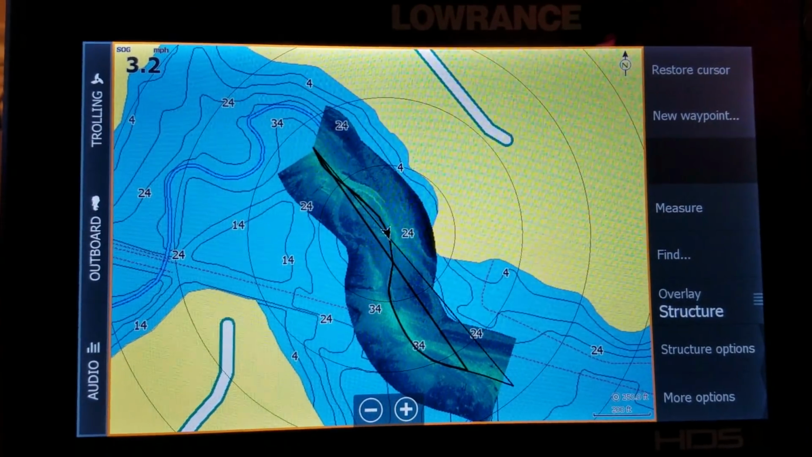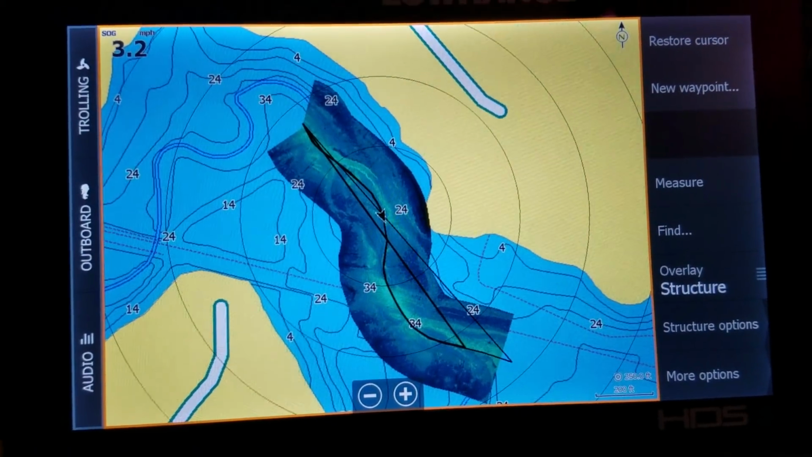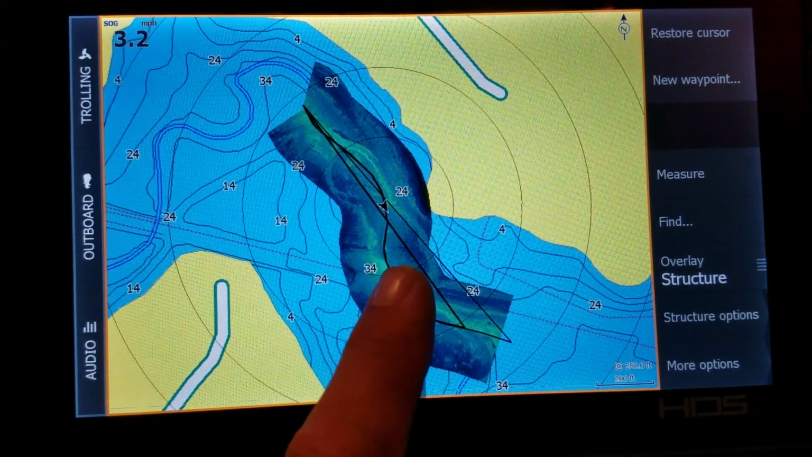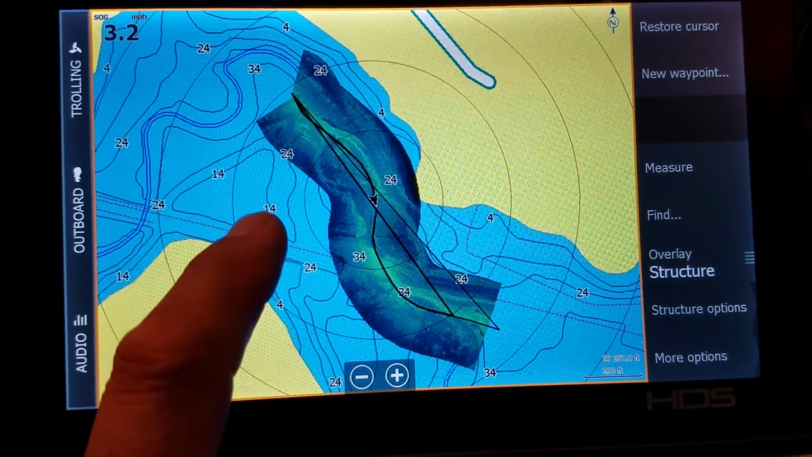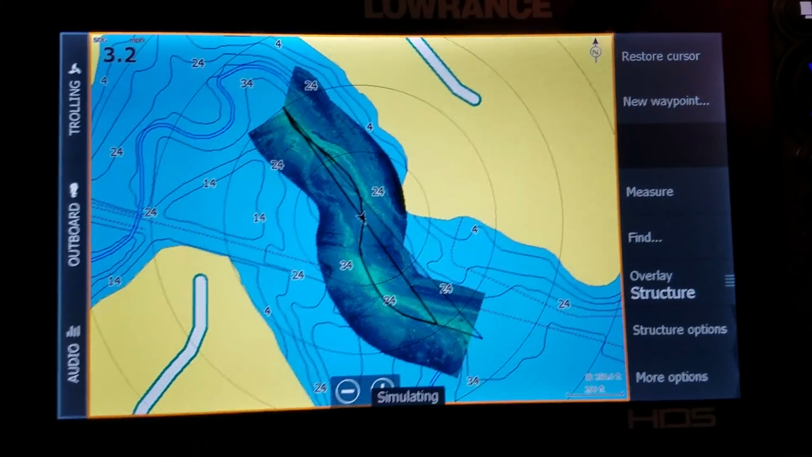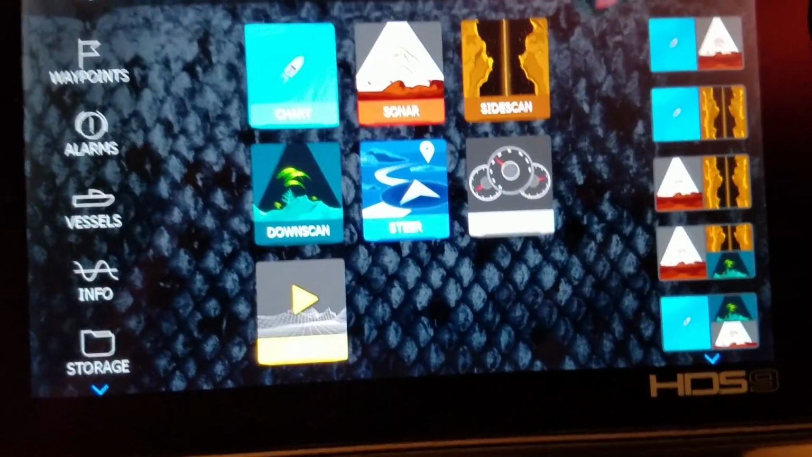But when you map it live yourself while you're on the water, it changes that 1 foot or 2 foot or 5 foot contour line. When you map it yourself, it'll bring it down to where each line is only 6 inches apart, a half a foot. How cool is that? That's a very cool thing, right?